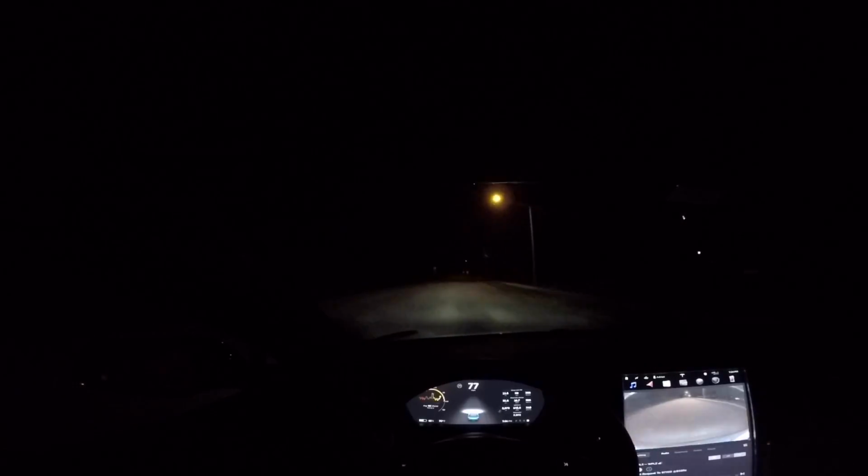High beams and 30 miles. Gonna go a little further than we did before. Okay.